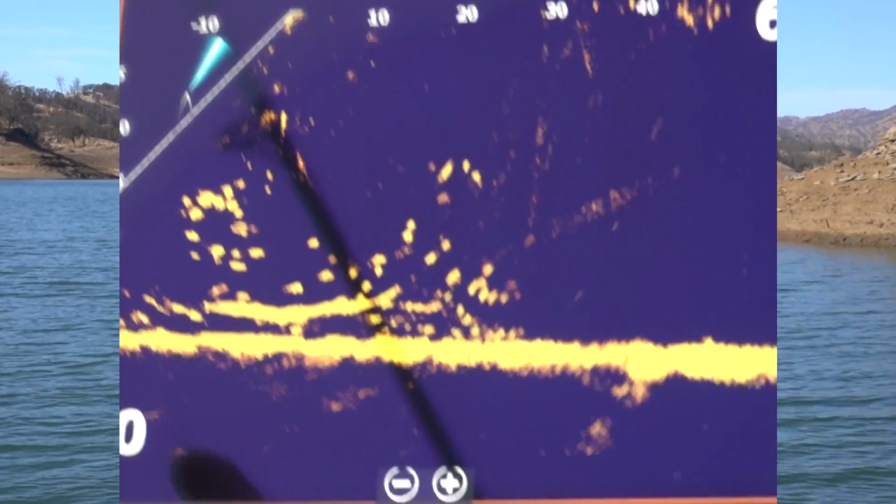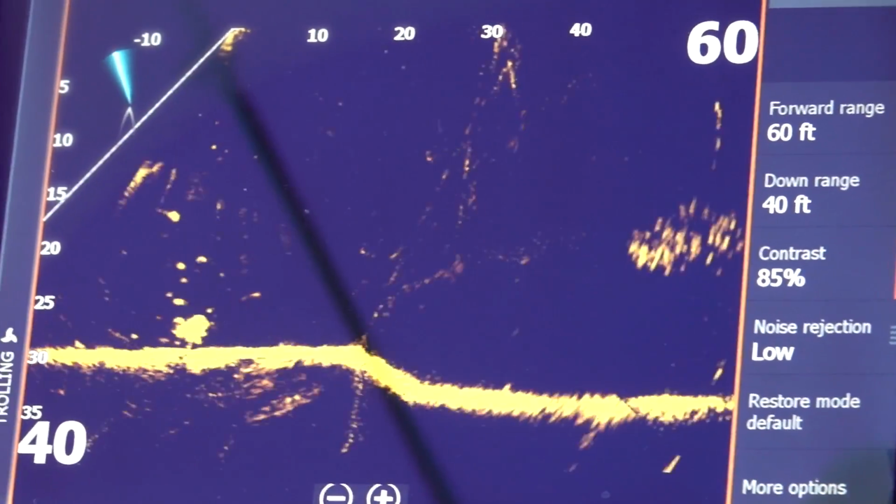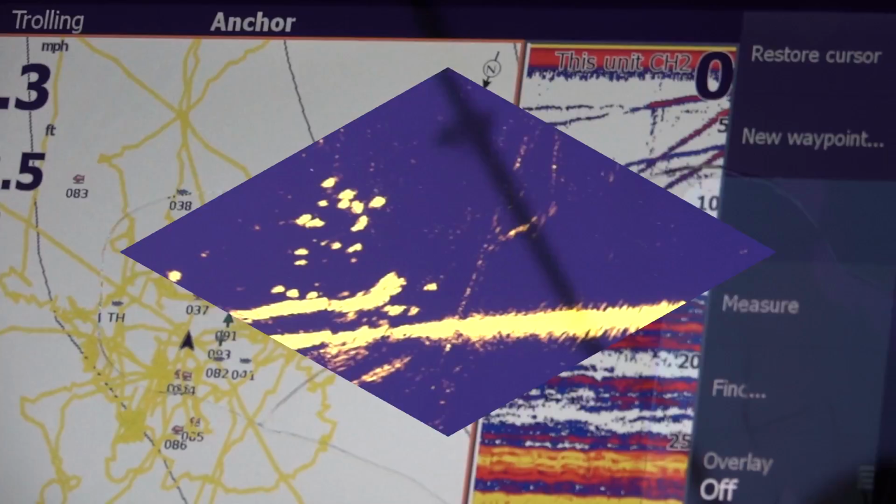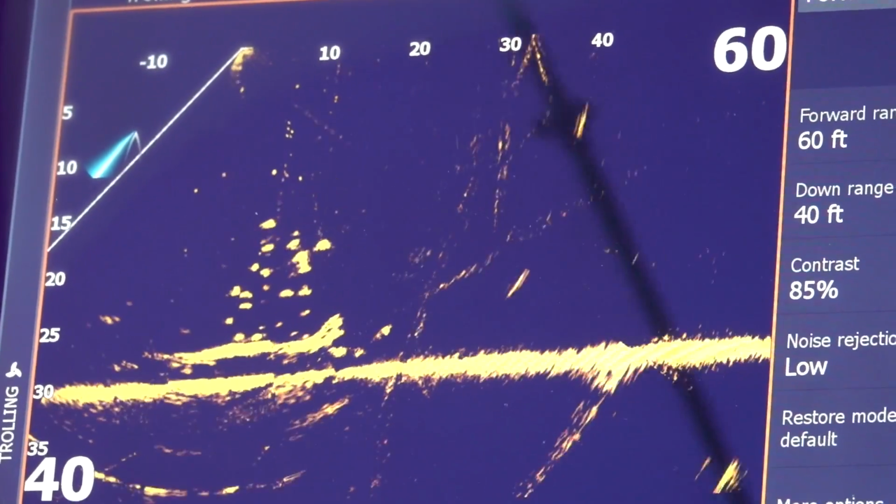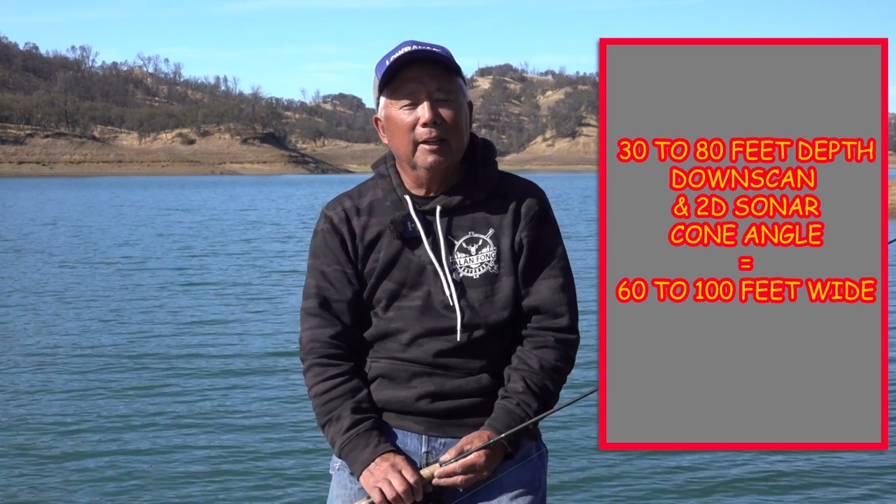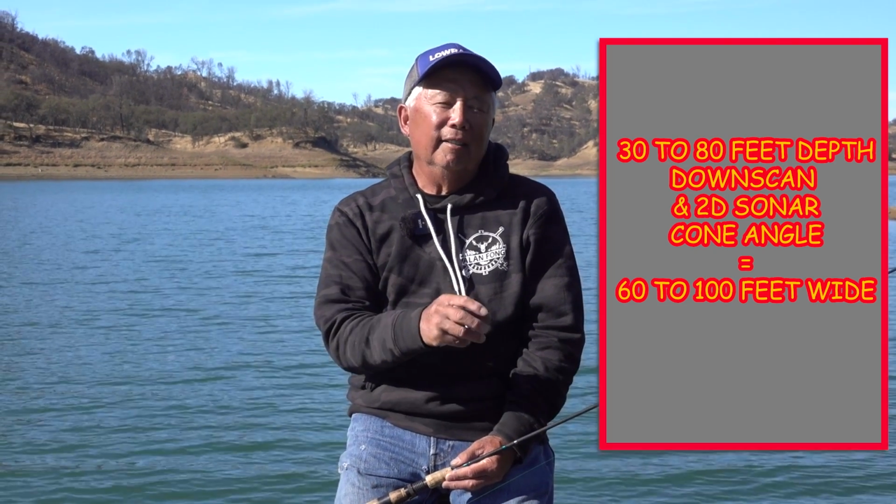Here we've got the live scope. You can see the tree right there, and look at all the crappie around it. And you can also see it on 2D right here. That's a perfect picture right there. Look at that. That's an awesome picture. Like a video game.